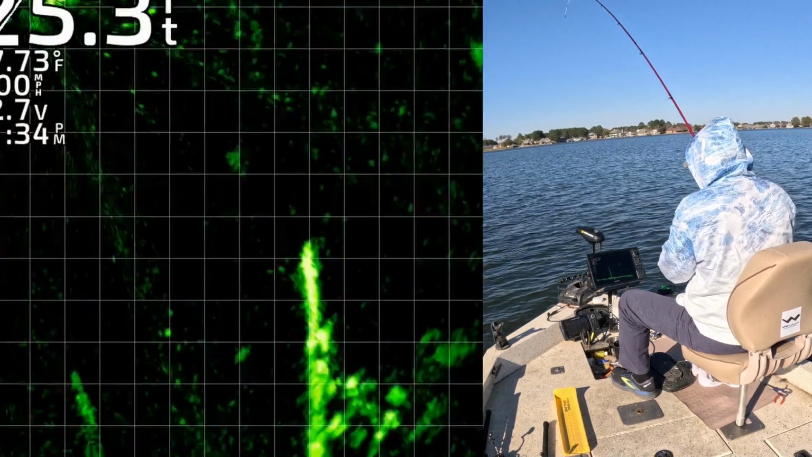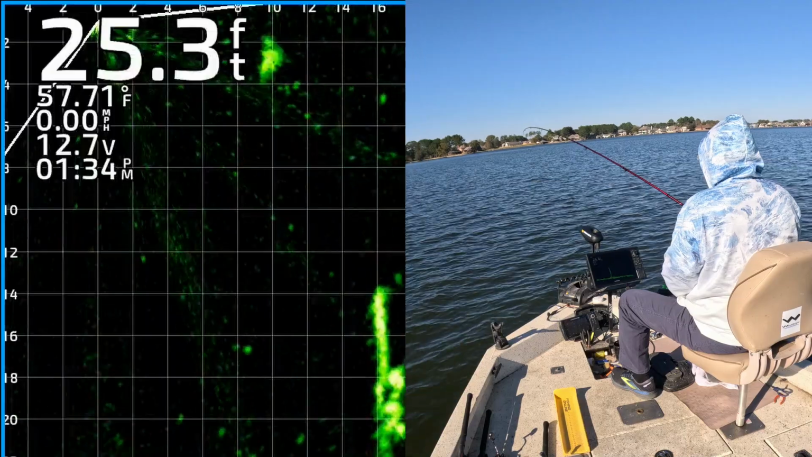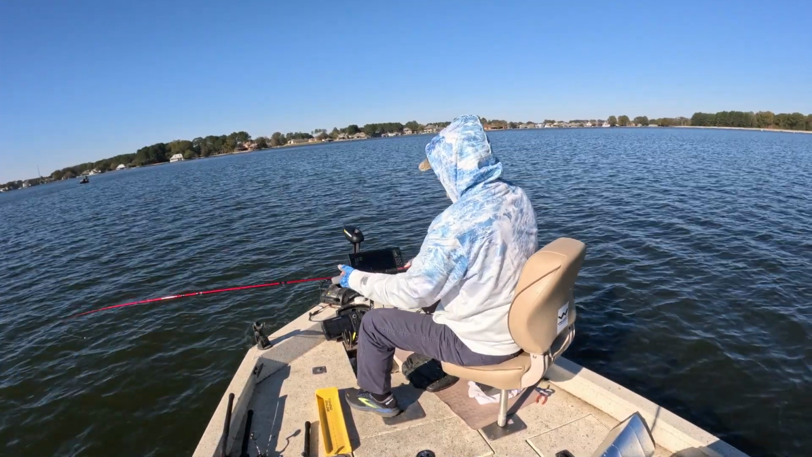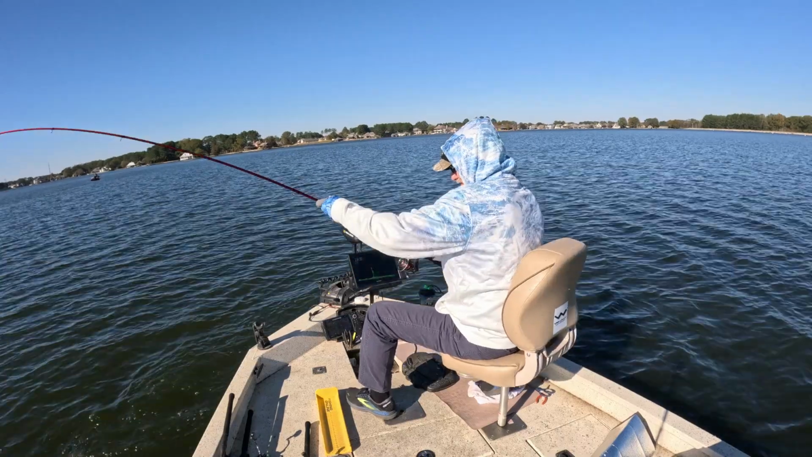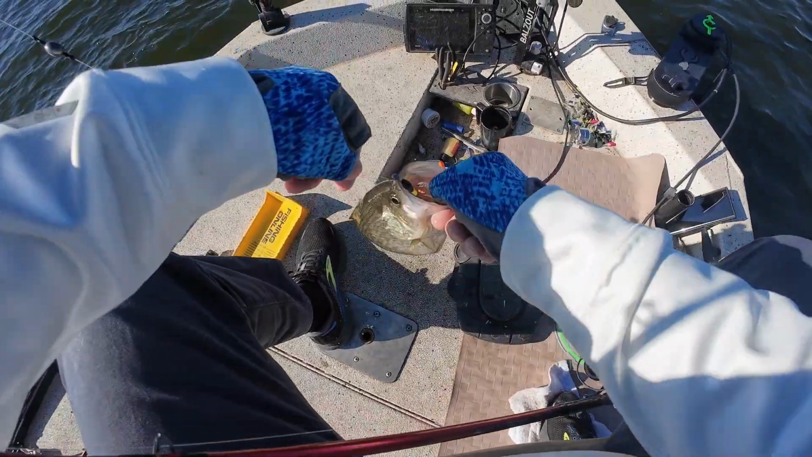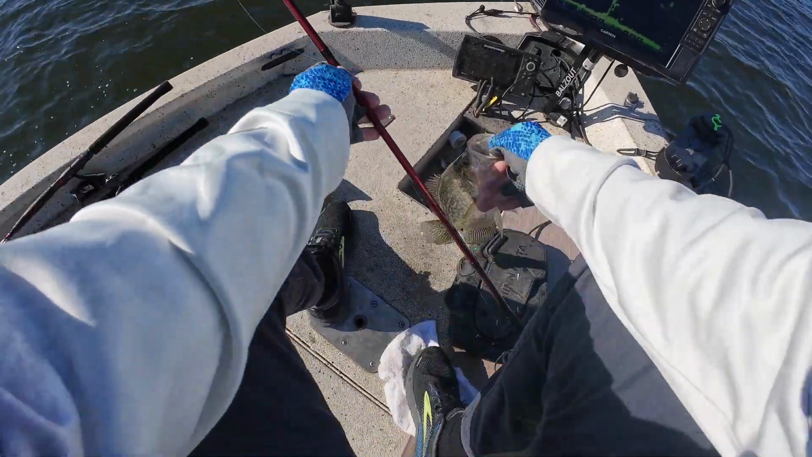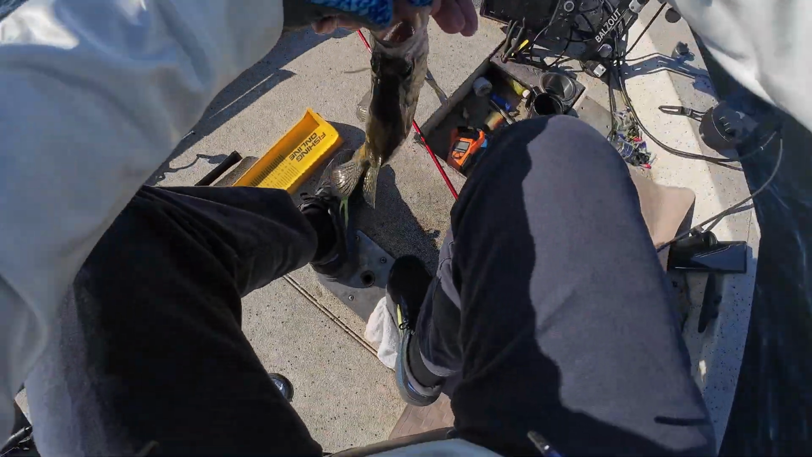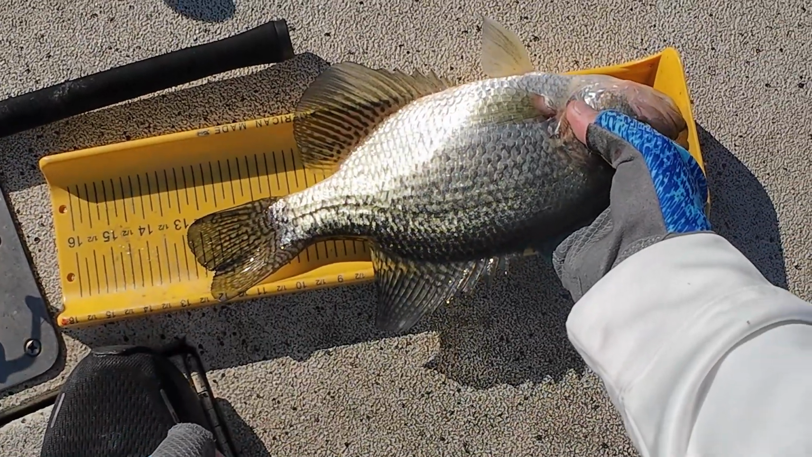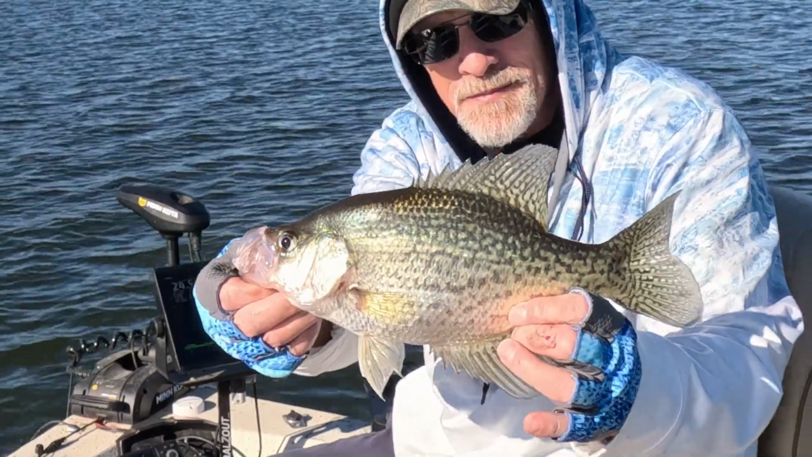Got him. Oh, on the other side of that tree. You could barely see him coming. It's a good one too, man. Get up here, dude. Mamma mia. Almost 13-inch. Black crappie. 13-inch. Yeah, buddy.